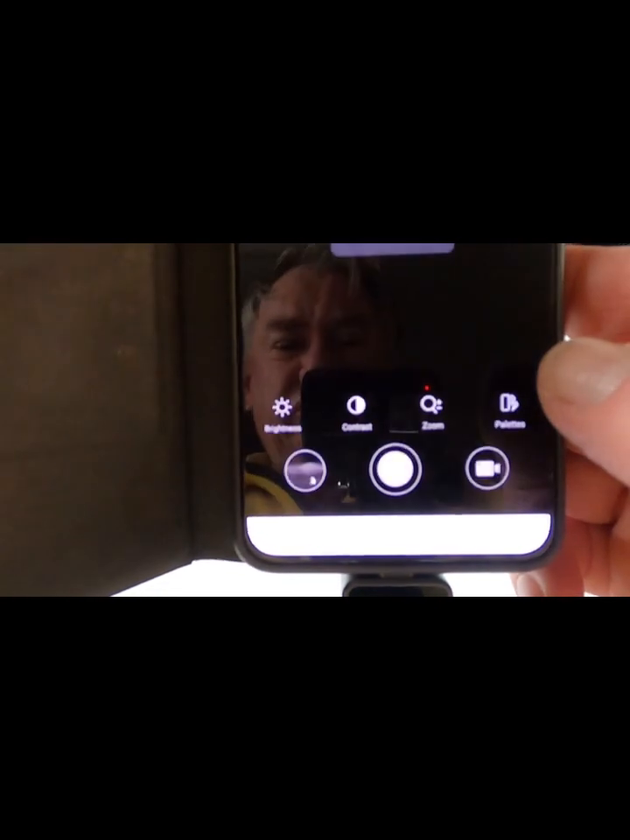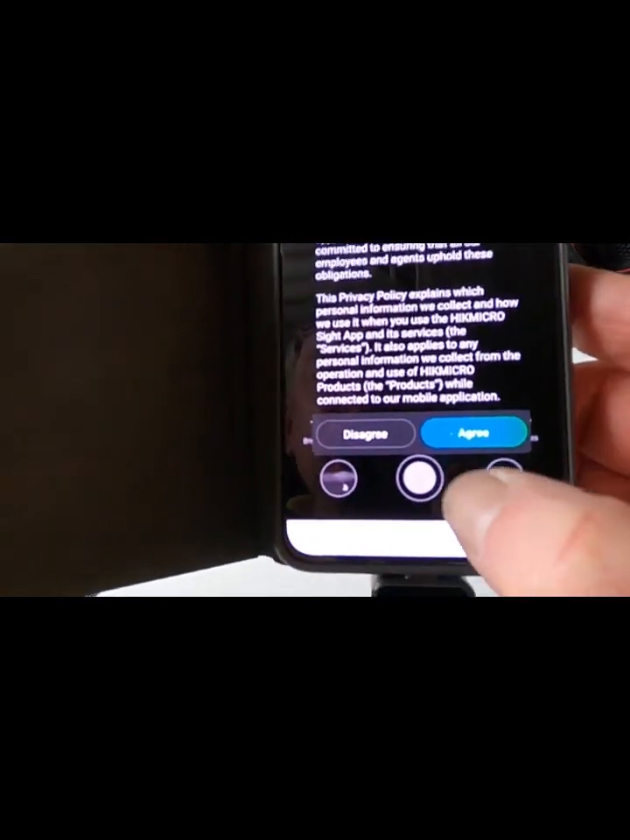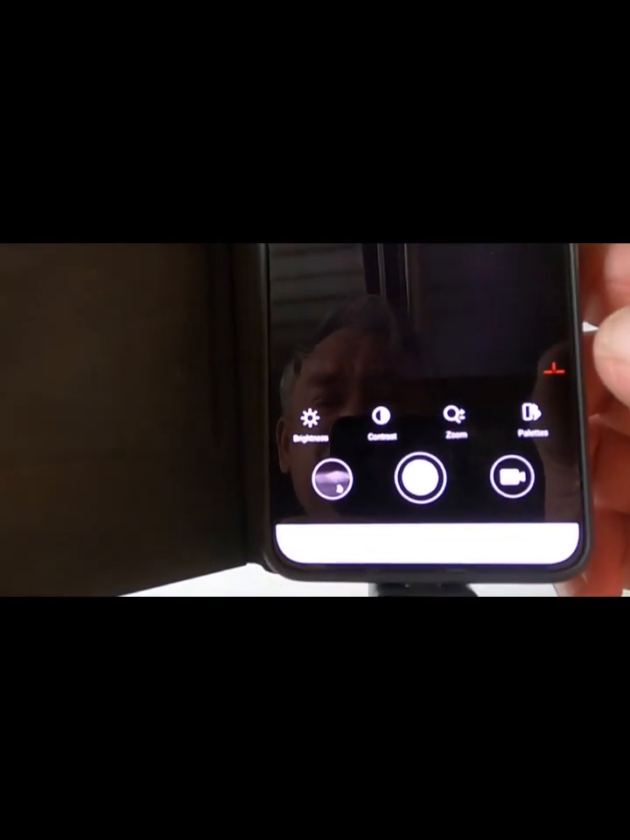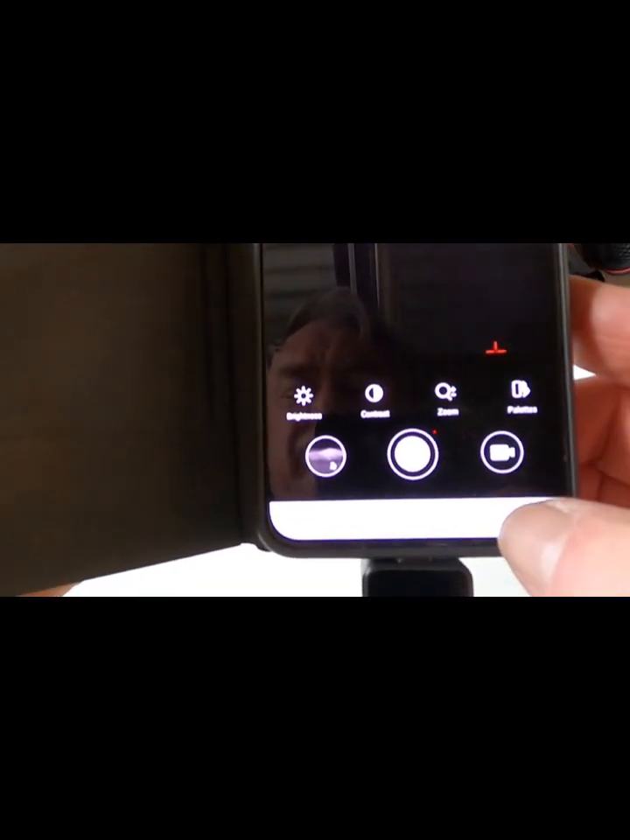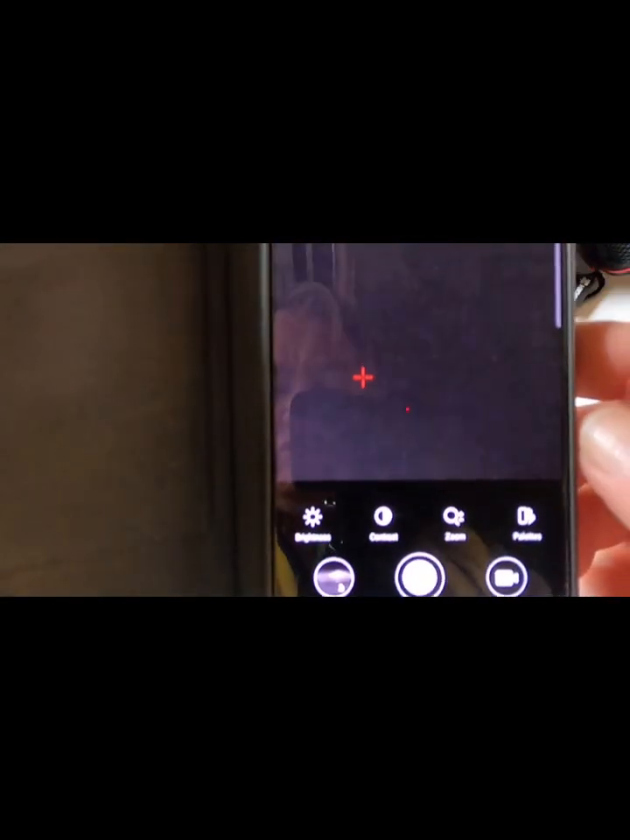I've already downloaded the program. Just agree to it, then you go back to the program itself if you want to start. And there, if you're just looking at a dark surface, you just got to change the settings again.